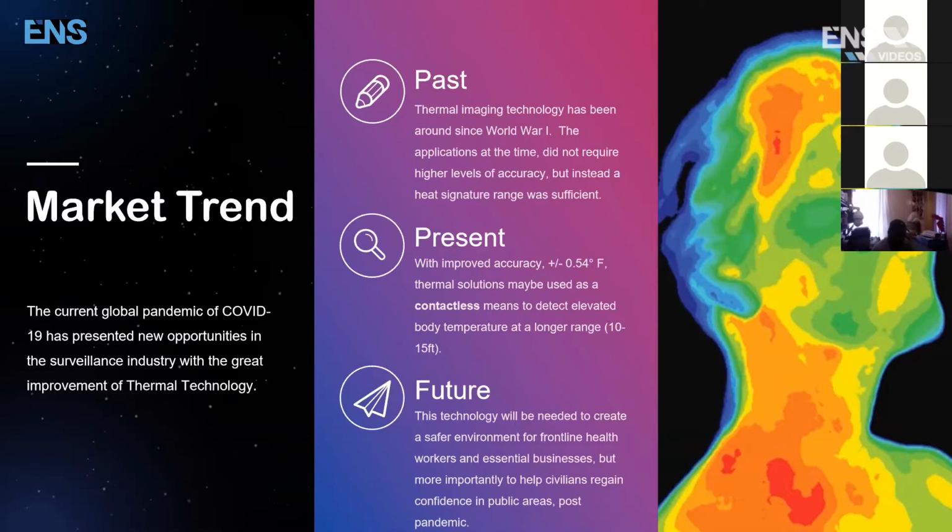All right. What we're doing right now with this solution is that we are promoting and creating a safer, contactless means to detect temperatures, okay? You do not need to put all of these frontline healthcare workers or essential businesses in further trouble, being that the technology doesn't put them in a safer environment.